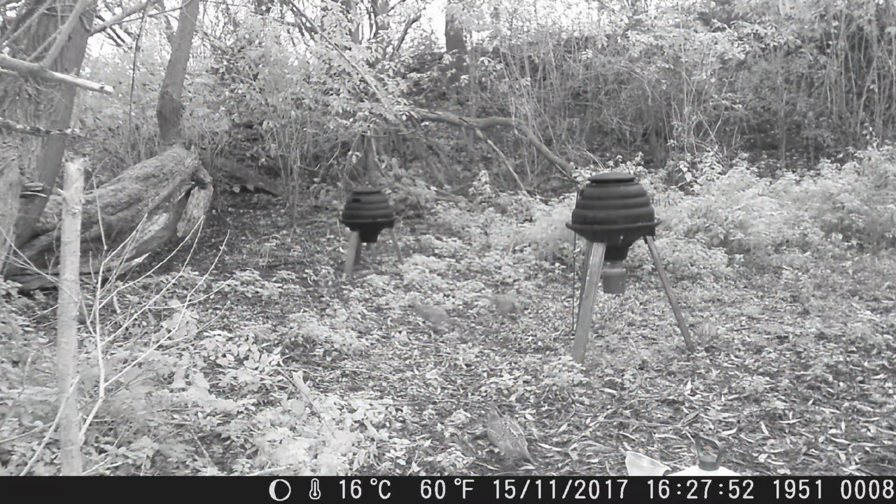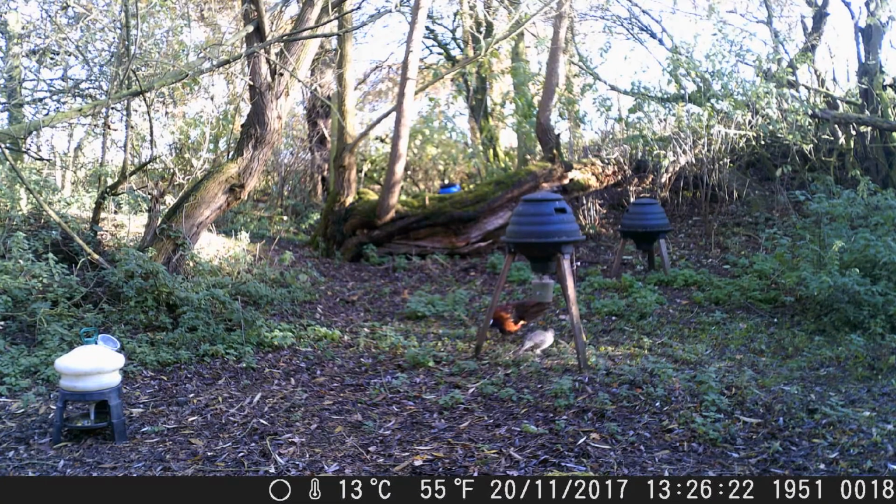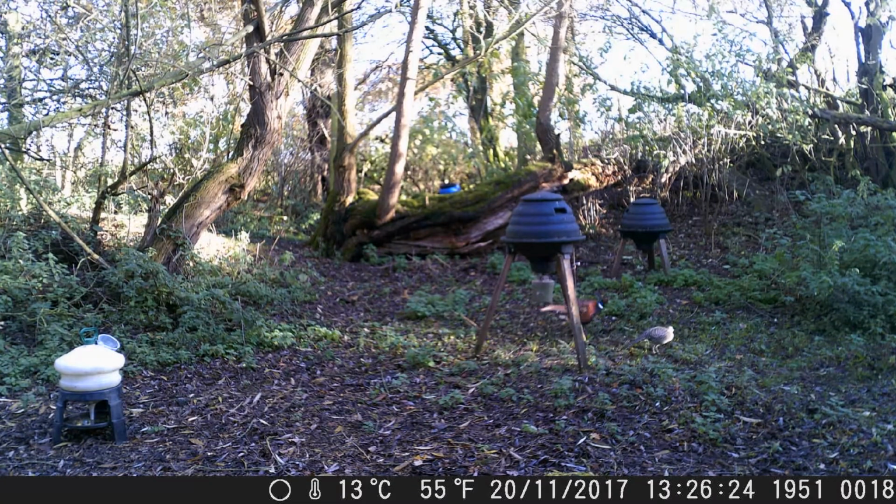What else we got? And at last we got some pheasants and what the actual feeders are set up for. And you can see, we can see the time there. It's just about getting dark. And this one here, you can see you've got the time, the date and the temperature. And here's a male pheasant and a female pheasant. What the feeders were intended for.